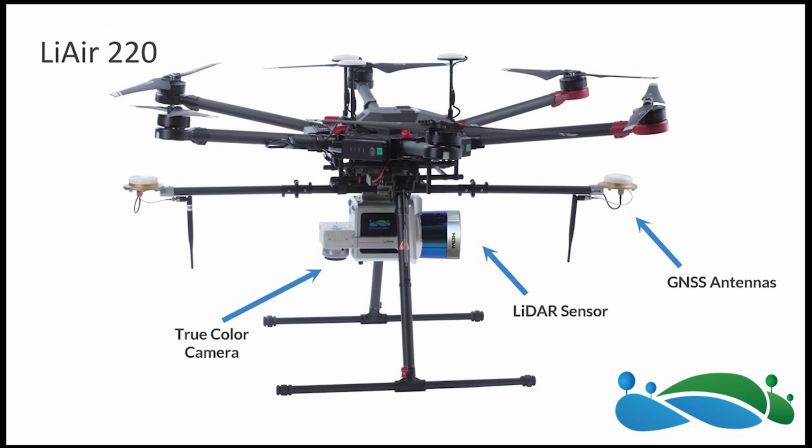And then you can see that there's also incorporated into these devices an optional true color camera. So this is, for most of our designs, going to be a Sony a6000 RGB camera. It's going to be great for creating colorized point clouds.